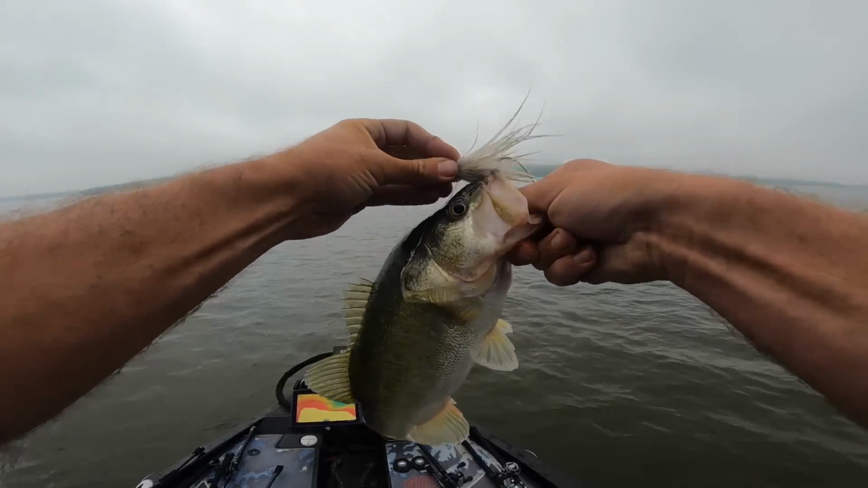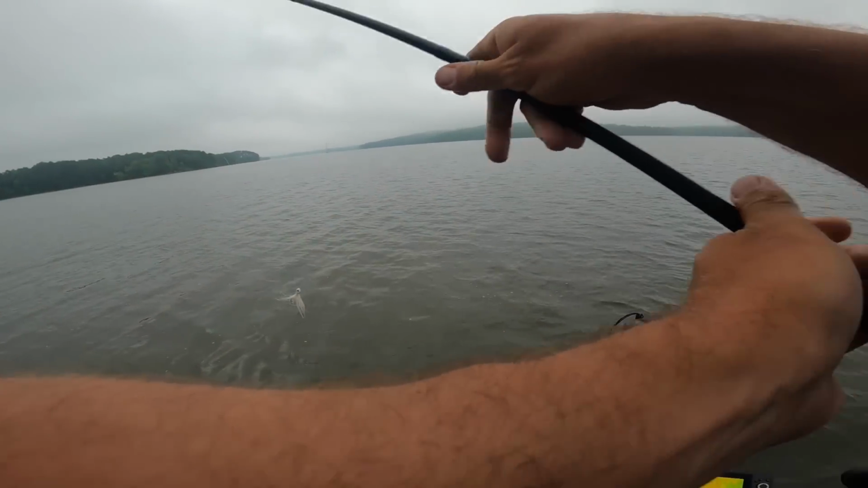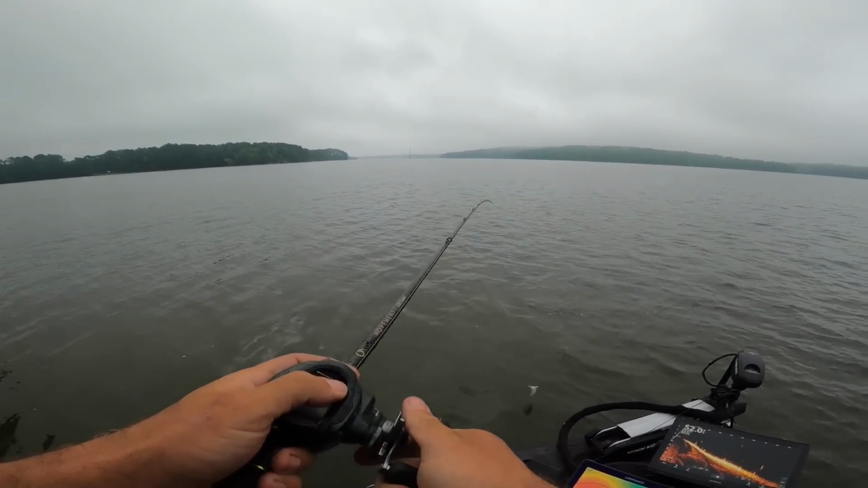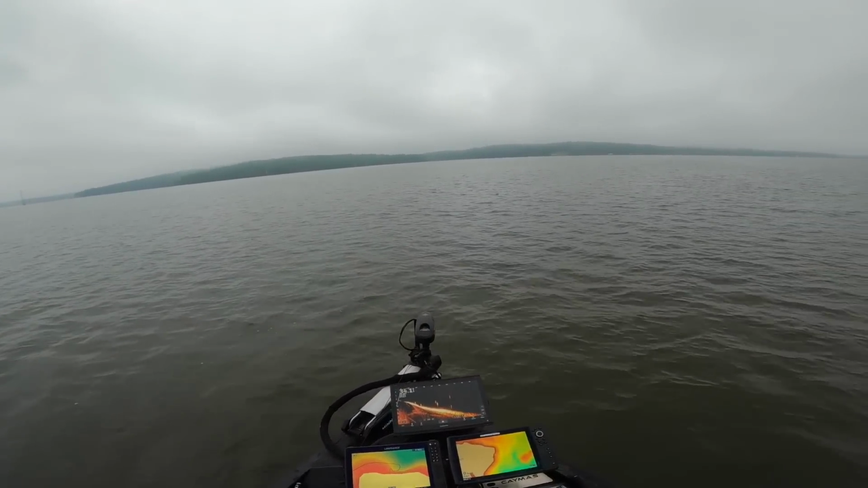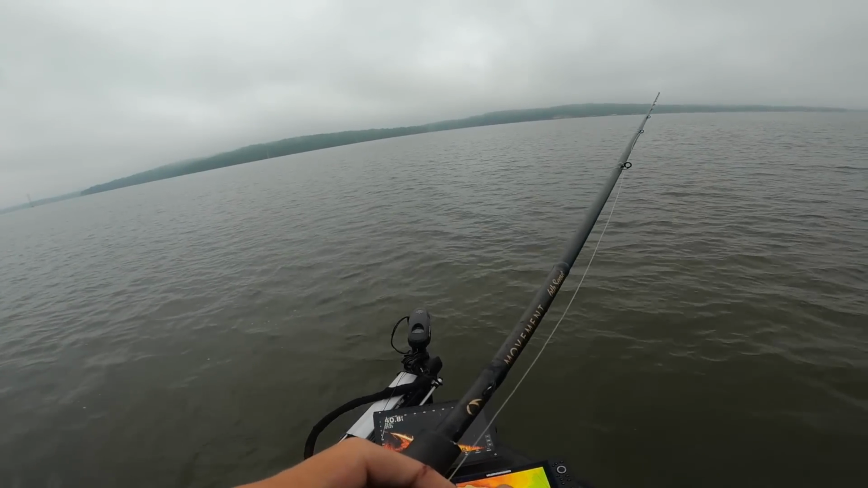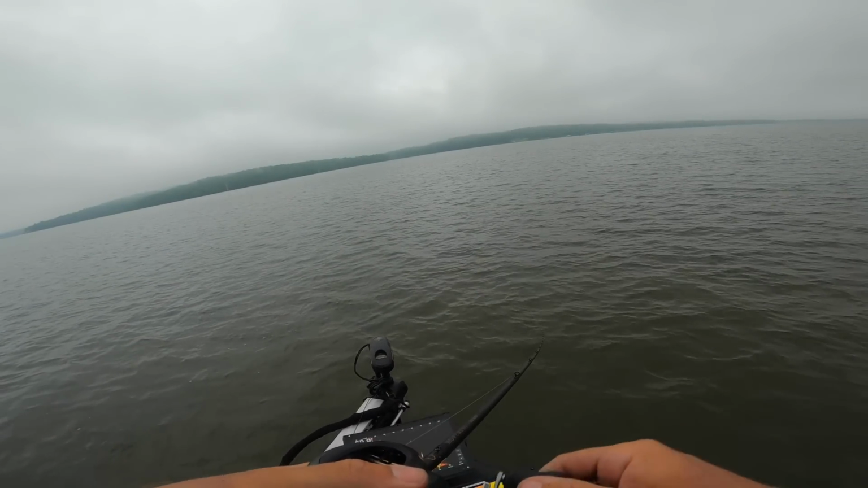A little 3-pounder to start with. Yeah, bad. Dude, there's so many fish right here. Let's see if we can get another one. Ooh, that's a big one there on the bottom. Super hard to catch individual fish with this hair jig on live scope, but you know what? I'm gonna freaking try to.